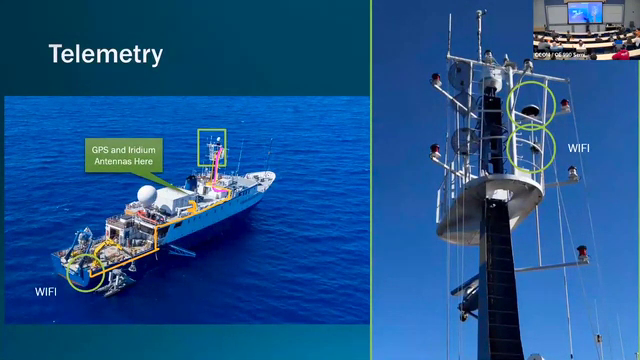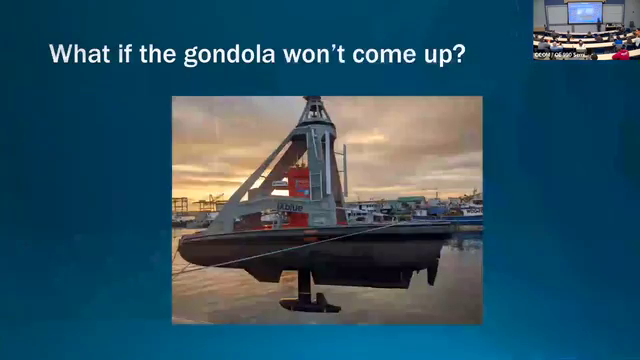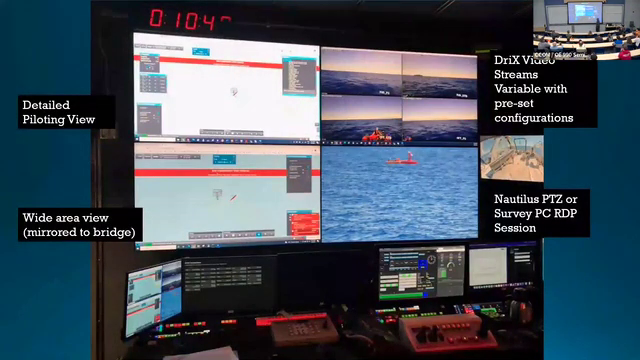This gives you a sense of the installation of the telemetry systems way up on the mast, and the operator's control band is in there. And there's more Wi-Fi back on the deck. Part of the installation, we think about things like, what if the gondola won't go up? Because you have to pull the gondola up to set the thing on the deck. And so we work that out with the captain and the crew, how we're going to solve those problems.